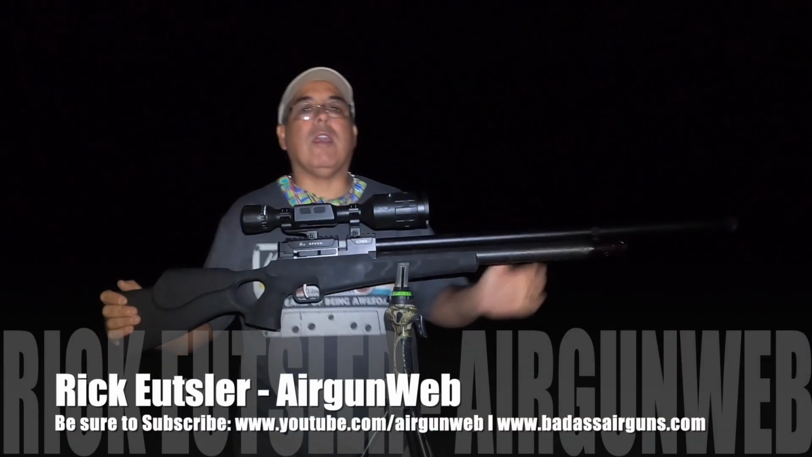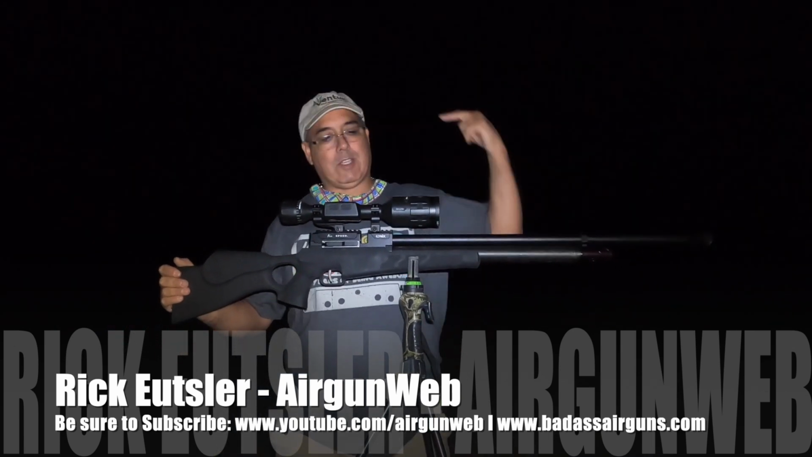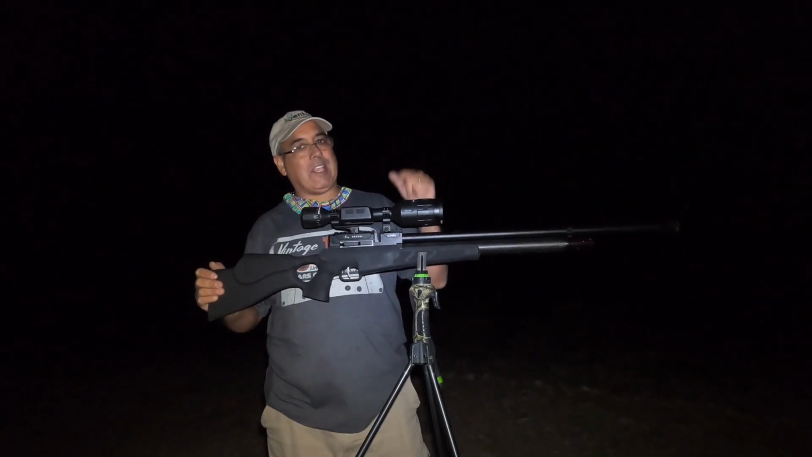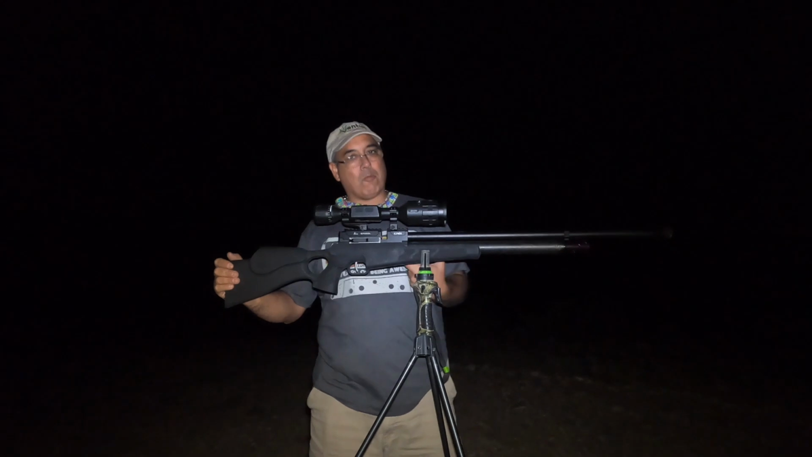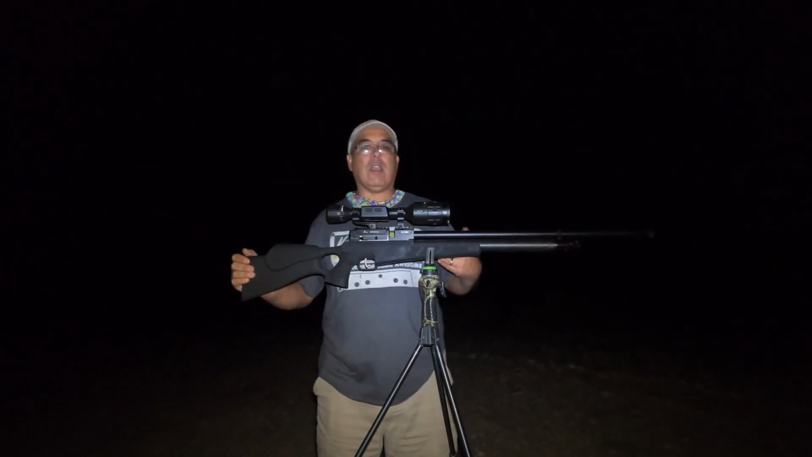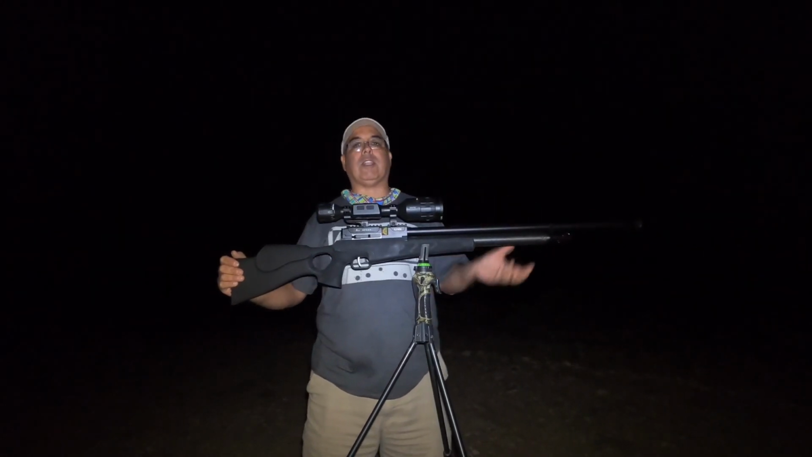Can you tell? It's windy, we're up on top of a hill, and the reason we're doing this is I've finally got my Thor, my ATN Thor. This is the thermal scope, and this is what this thing is designed to do. It's amazing. Okay, so I've done some night hunts with the ATN optics.